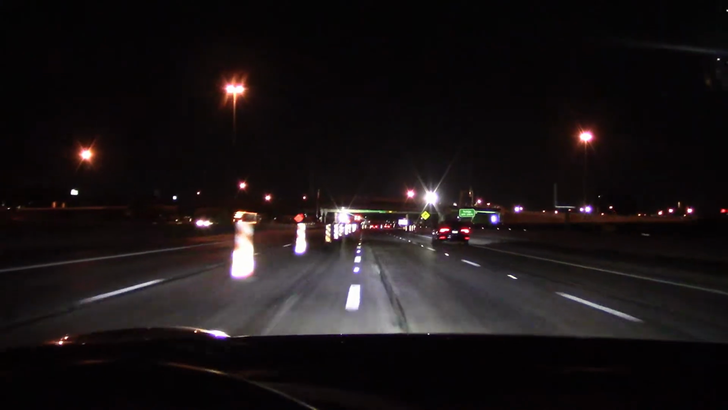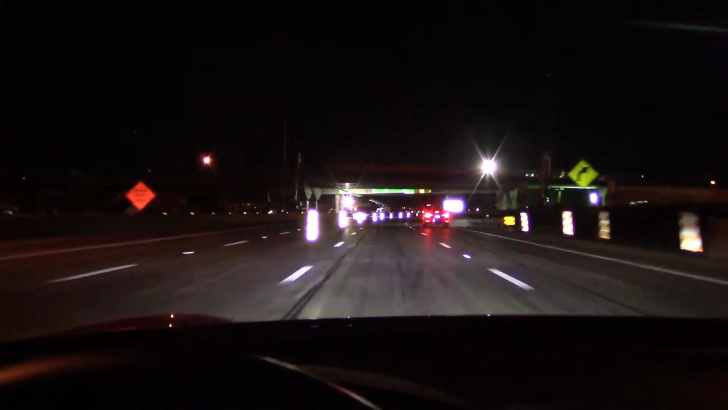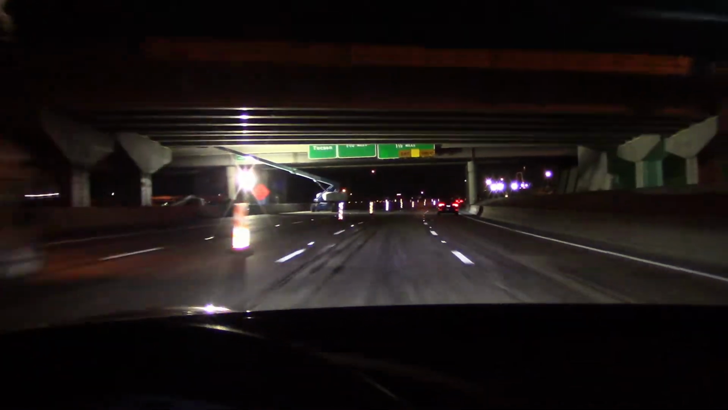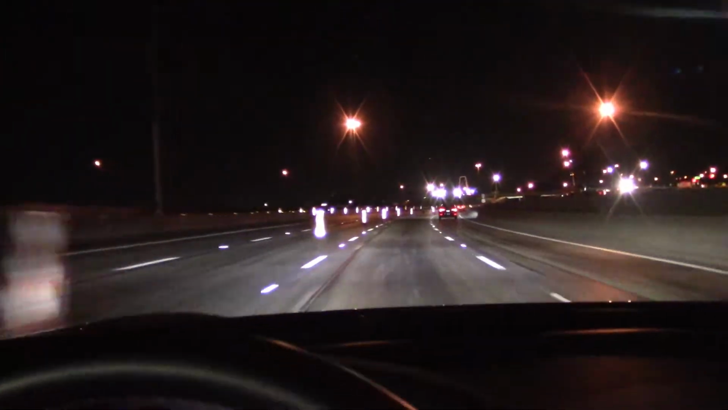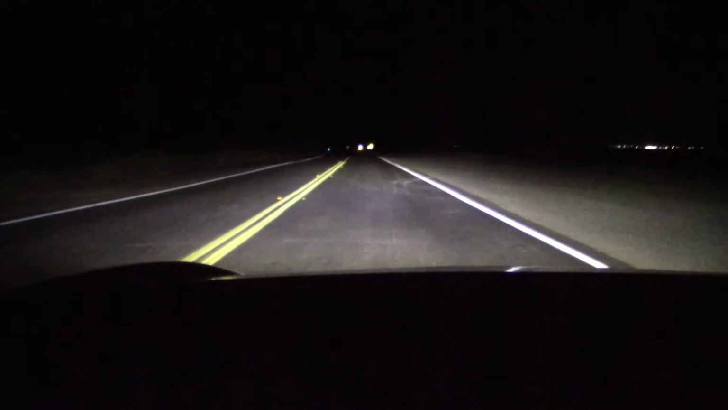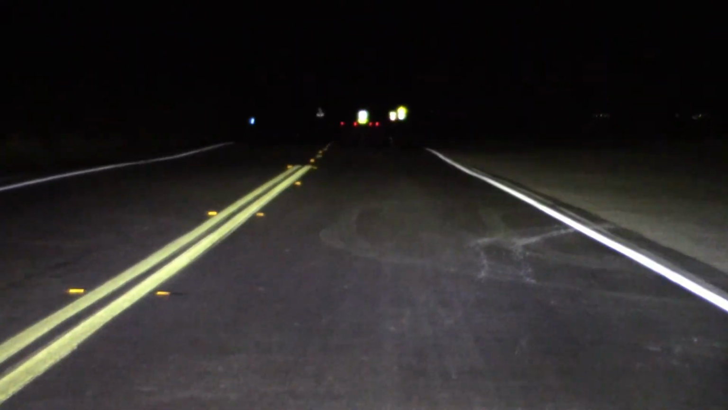On the freeway, the high beams do a pretty good job of lighting up the road signs. Like so. Not so much on low beam, naturally. And here we have a dark, dingy street with street signs about a quarter mile away with the brights on, no problem.